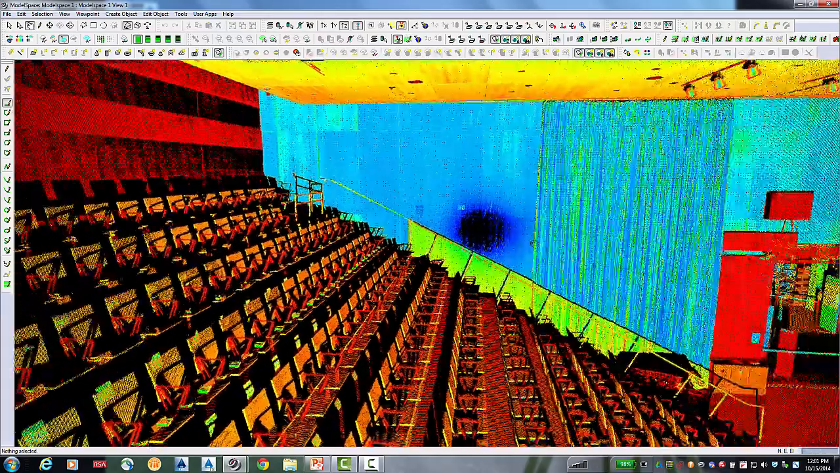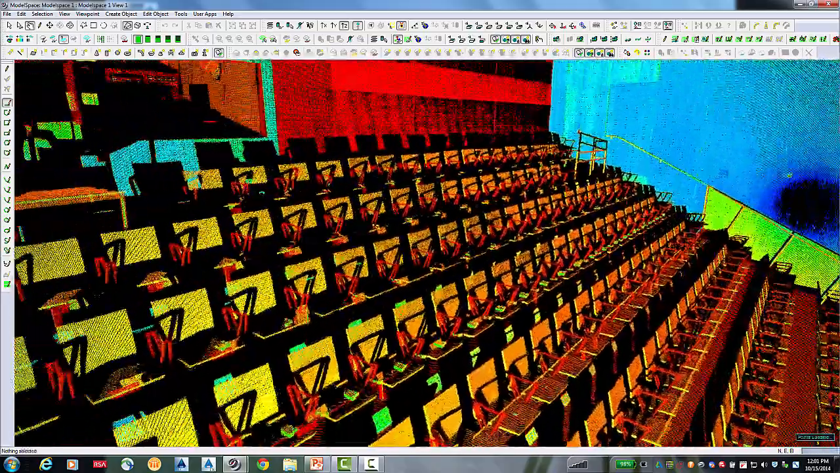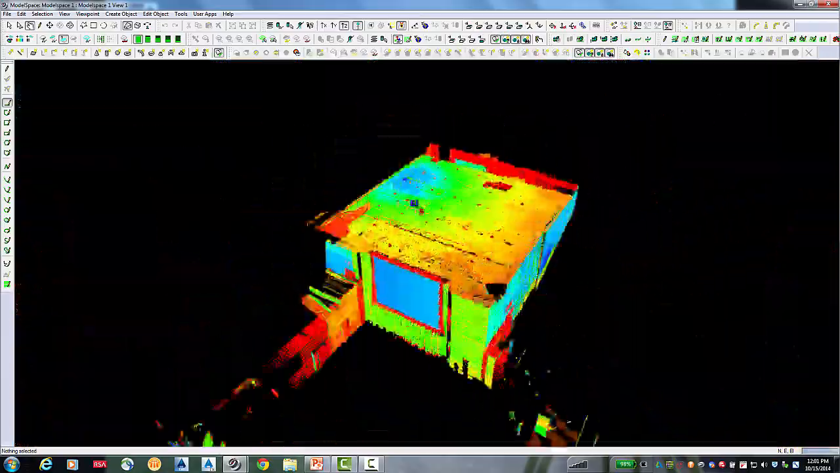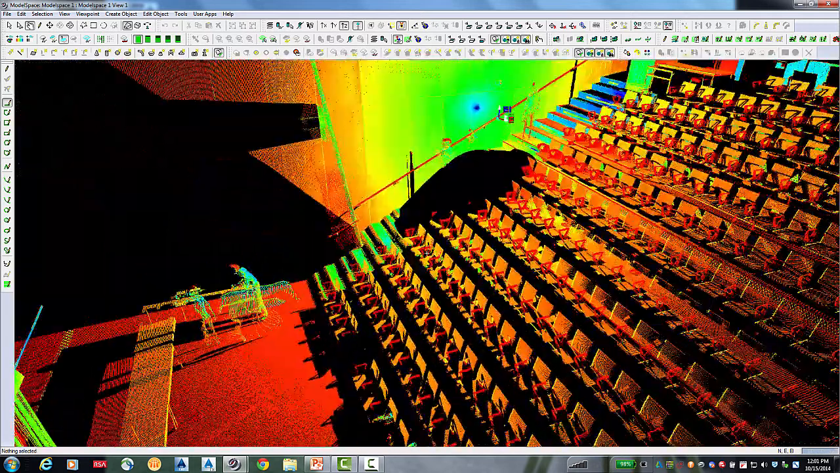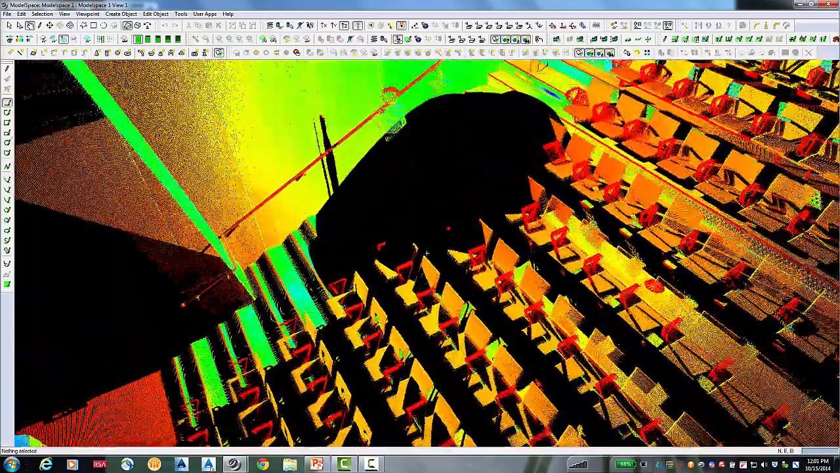Now, I can rotate in any direction, and this is in true 3D space now. And the data you're looking at here, by the way, was collected in under 3 minutes. But this is a true 3D model space view, so I can come all the way out in any position to view this data. As you can see from the large circle of missing information right here, this represents where the scanner was located.